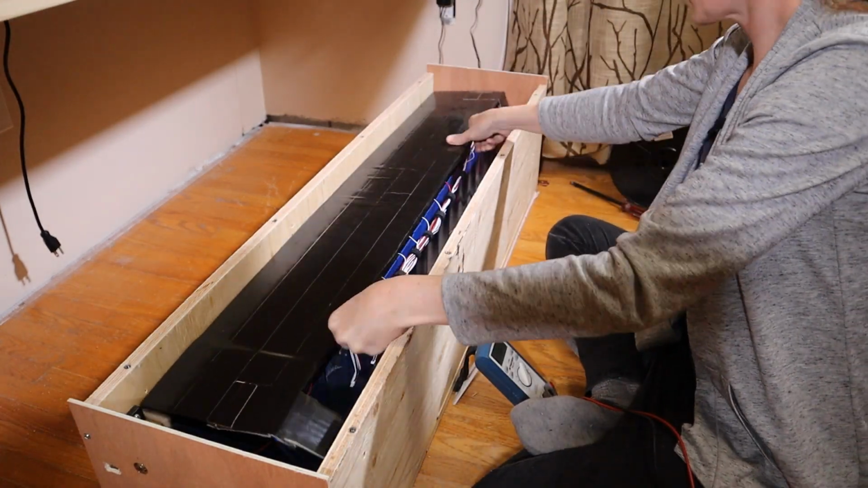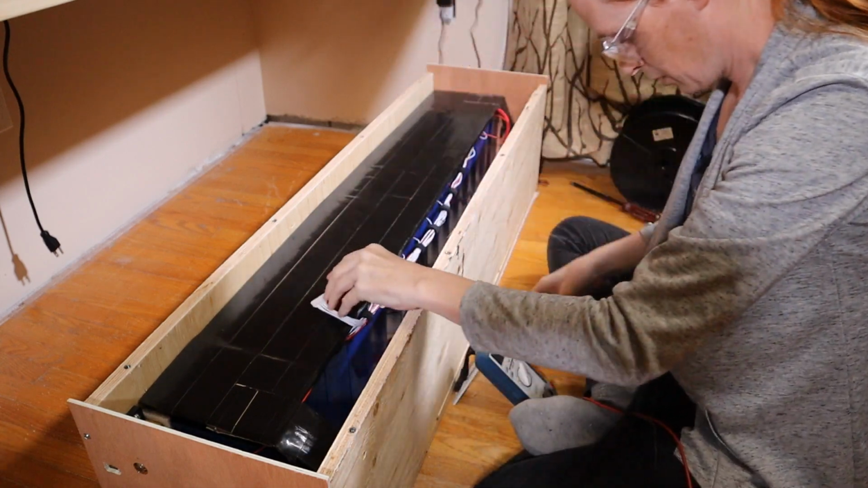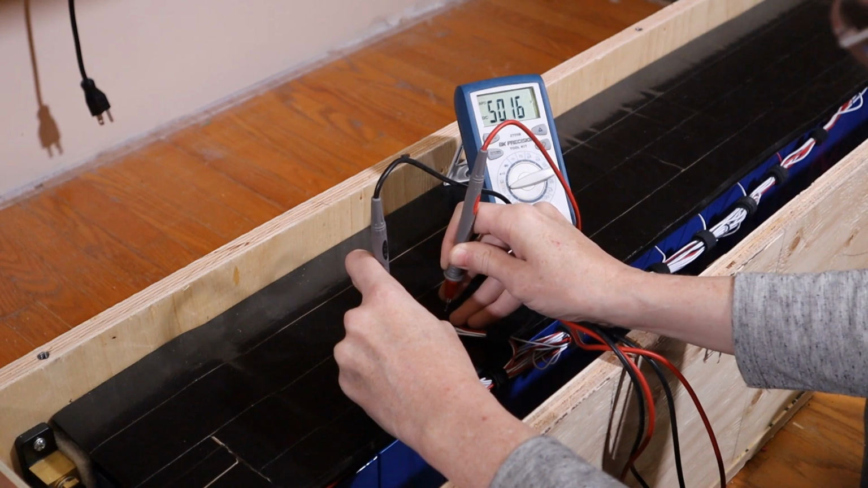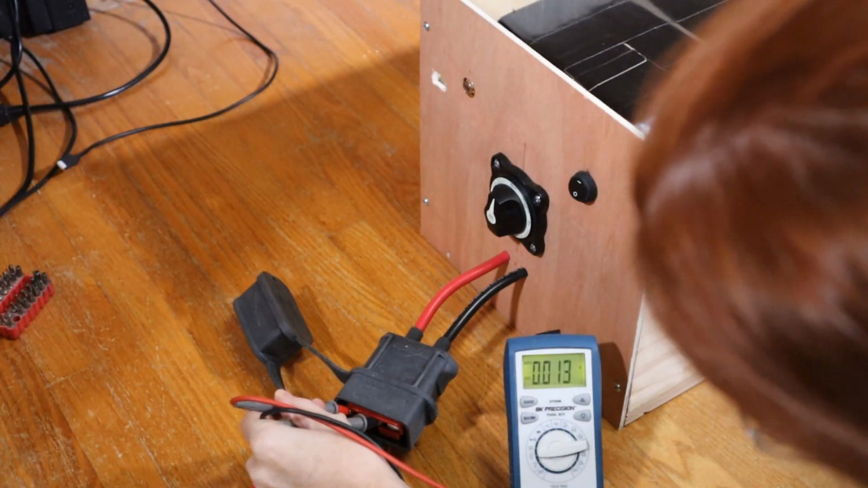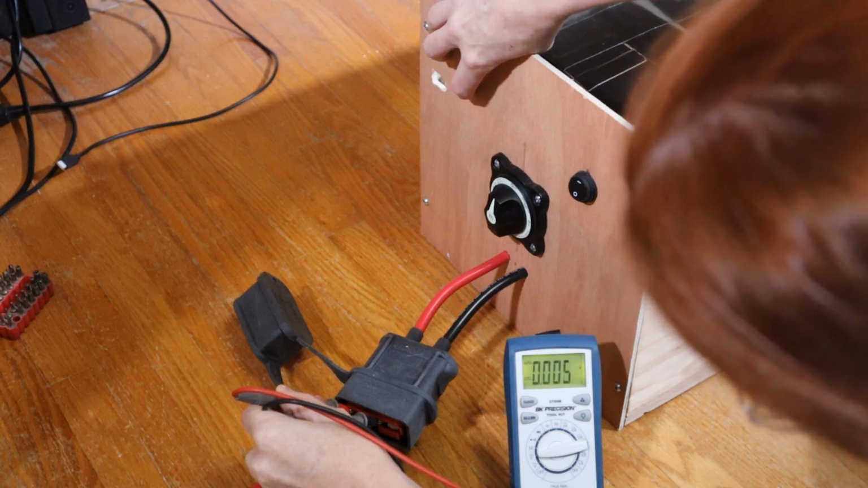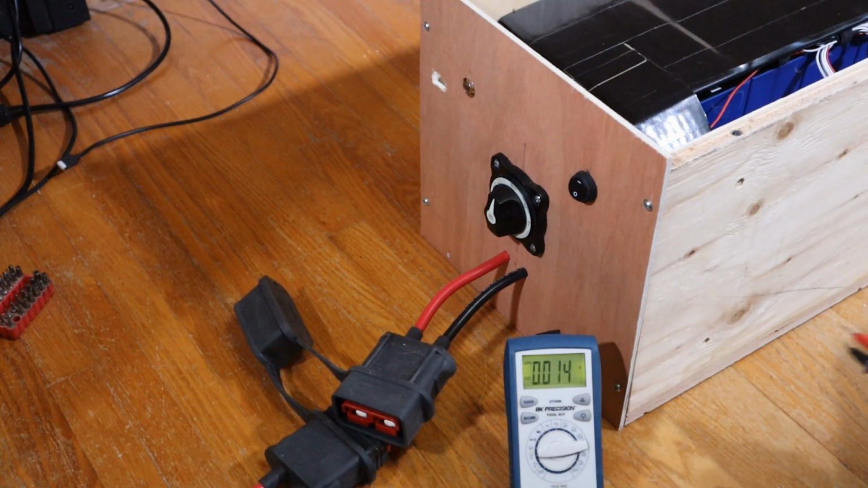I'm going to take the BMS leads and we're going to do our voltage check. 50. 53. Okay, so those are right. So soft on the BMS. Pre-charge resistor. 53 volts. Okay, we're good.